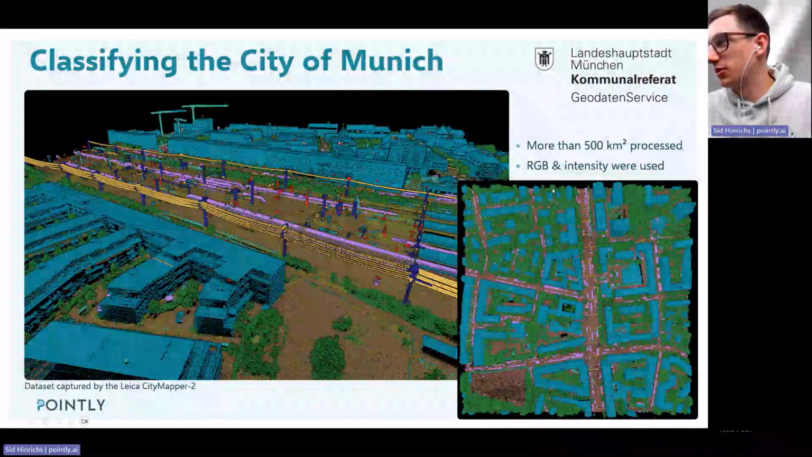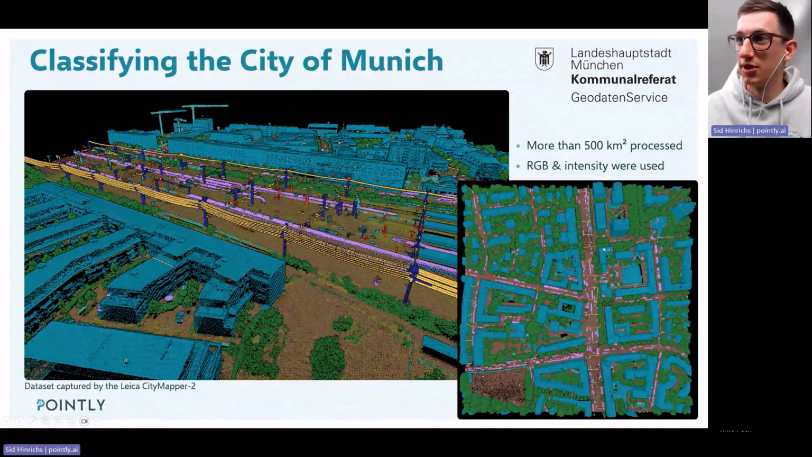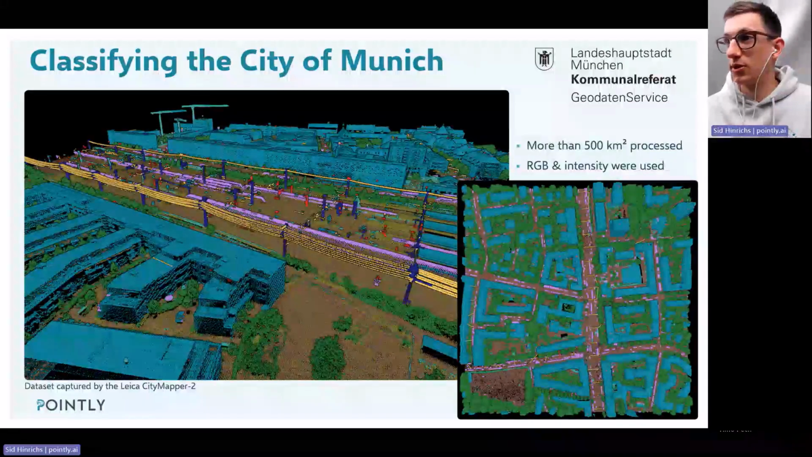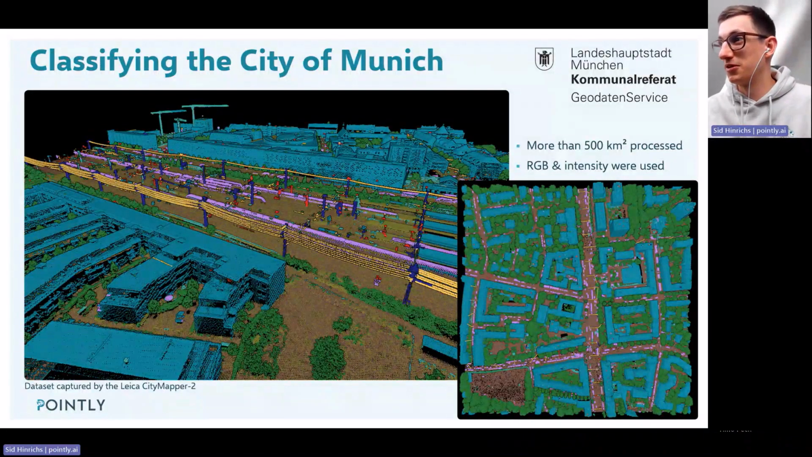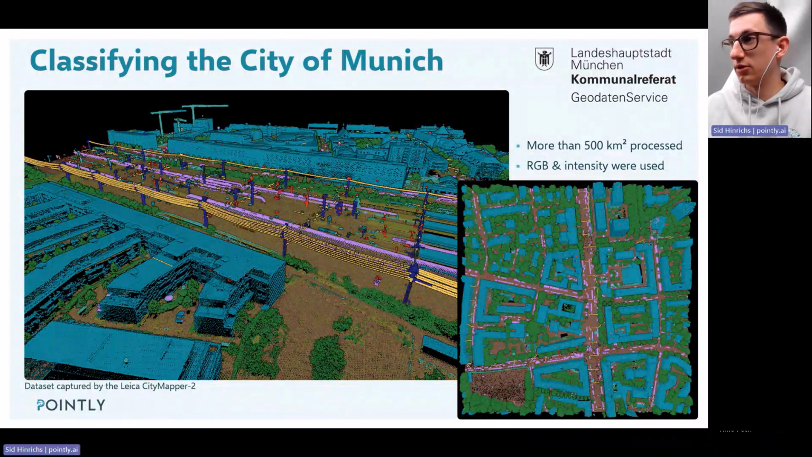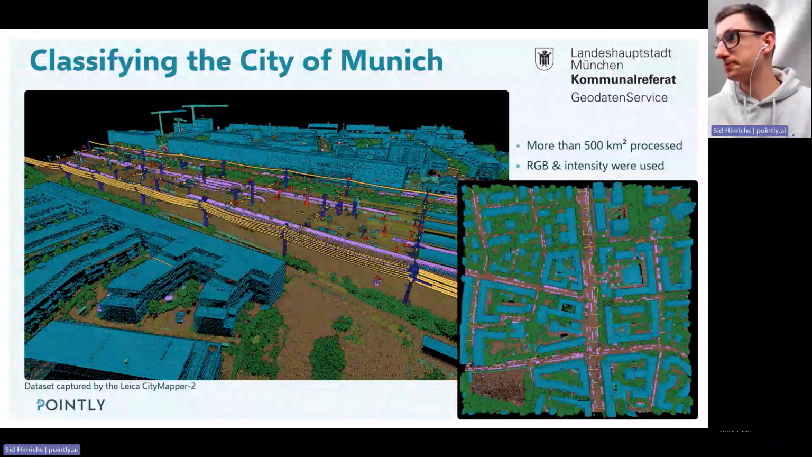And once we have done that, we can apply the classifier to the whole data set. In this case, like typically, we tile the data set. We do not work with one 500 square kilometer file, but we do like 1 by 1 kilometer tiles. And we can then even parallelize the process. So we can run on 20, 50, 100 machines in parallel and process those files really fast. And it was less than 5 days of processing for a data set that can reach several hundred gigabytes or even terabytes typically.